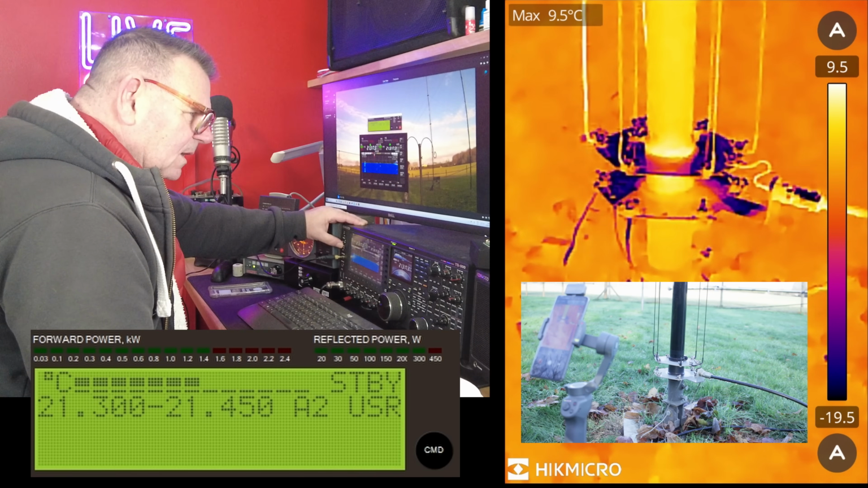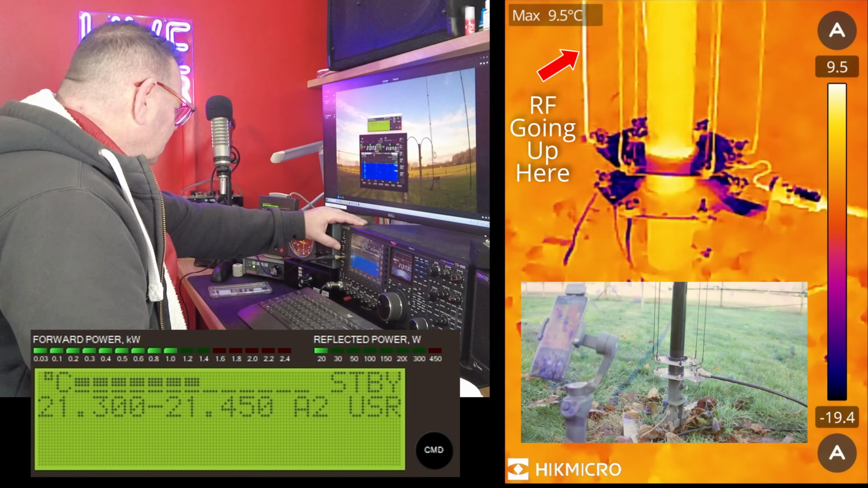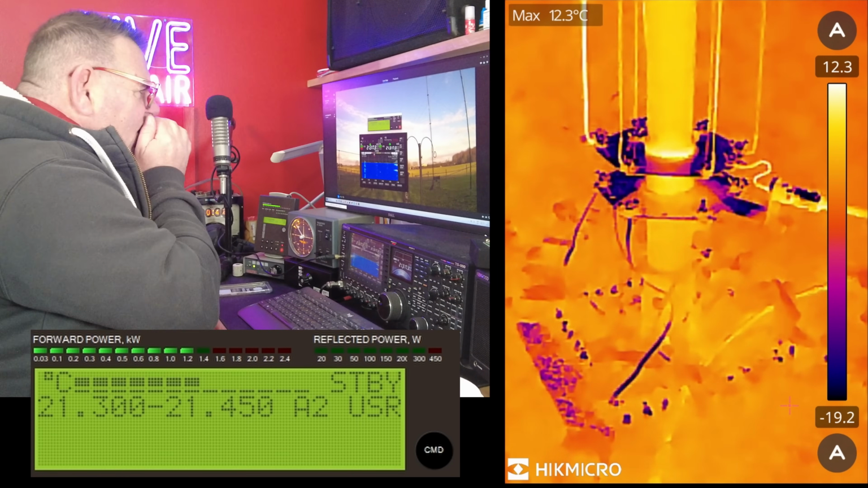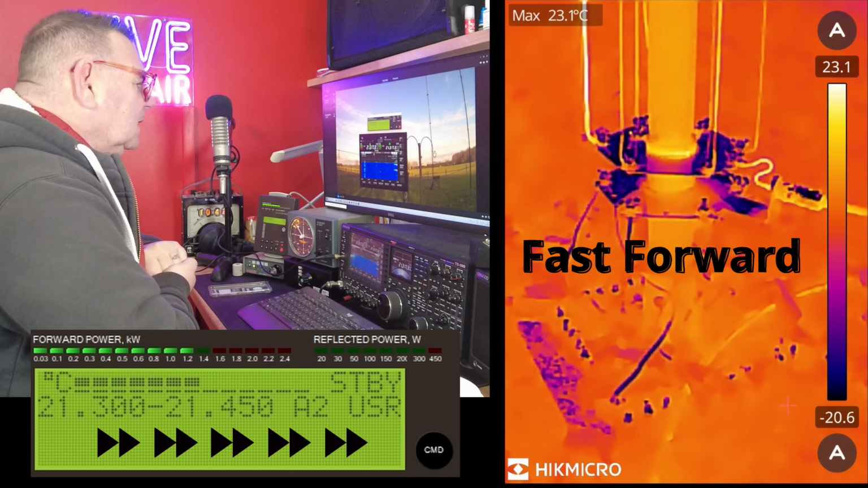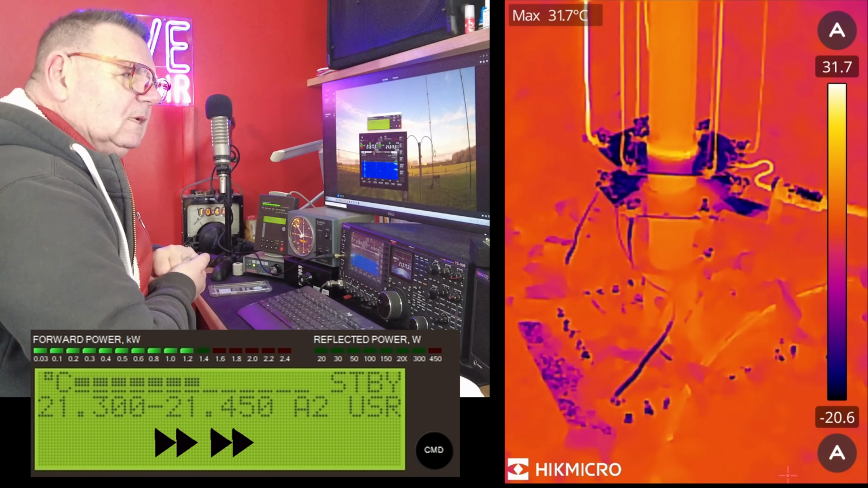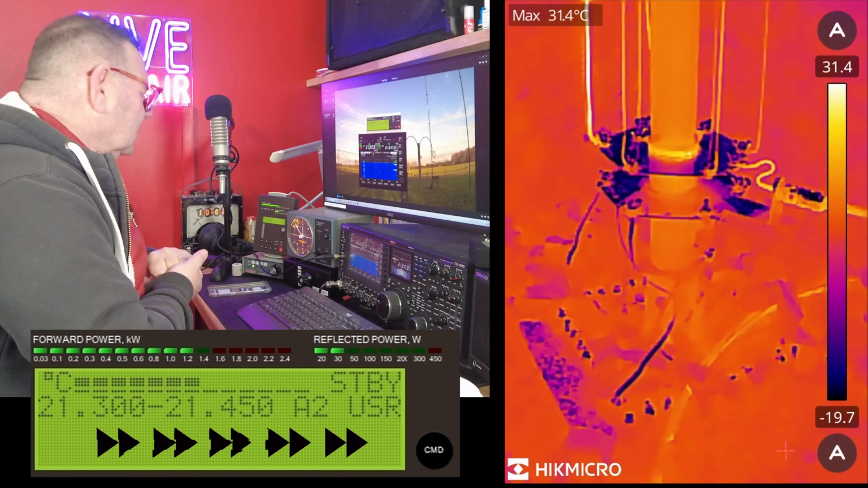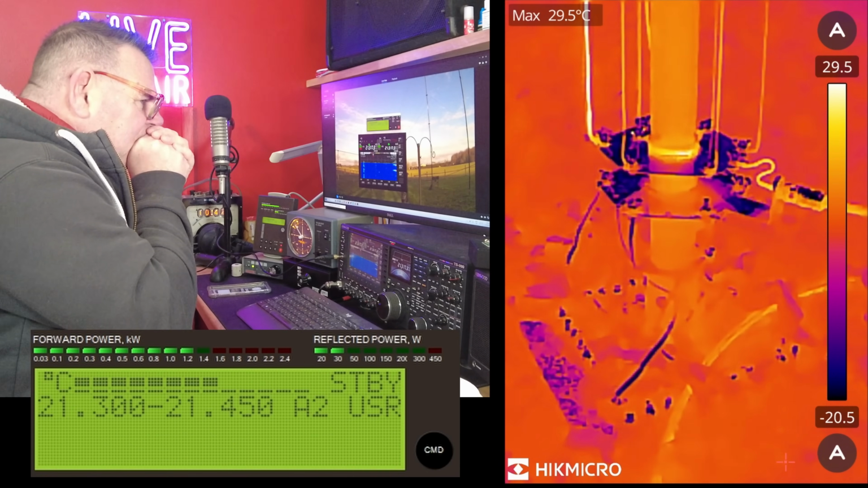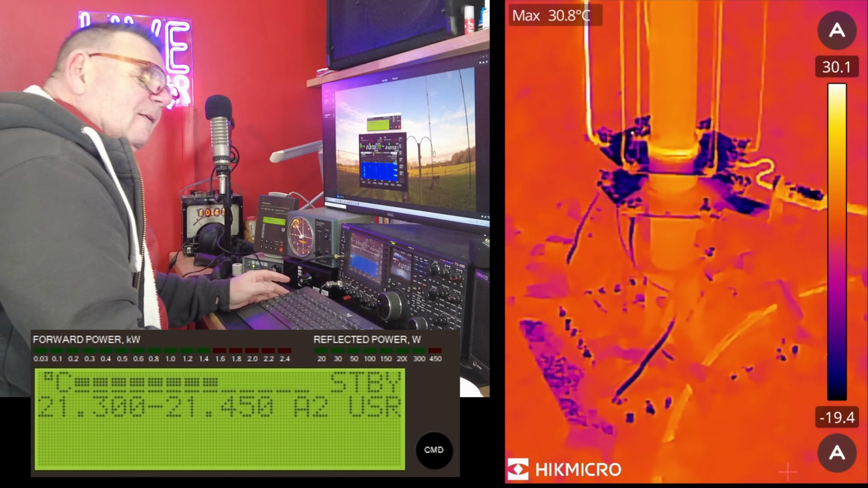Alright, stand by for 1 minute. 15 meters, 1000 watts, 1.2. Okay, so that's 1,000 watts for a minute on 15.